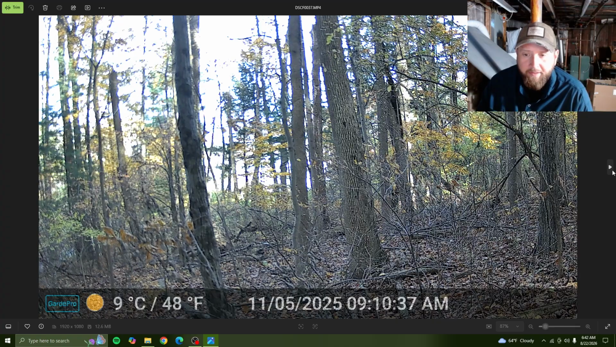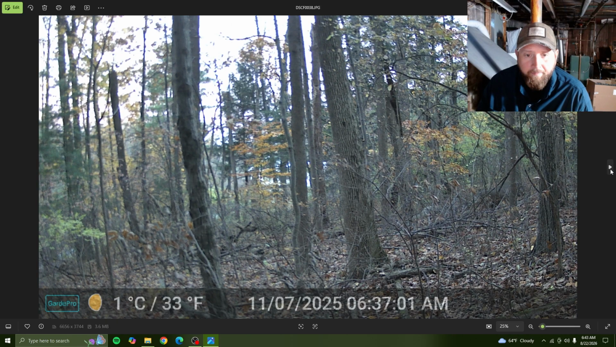That's cool. We got another little buck. Probably be a shooter this year. Oh, got another one coming. You can hear him walking in the leaves. So we're in November right now. Oh, there we go. There he was.